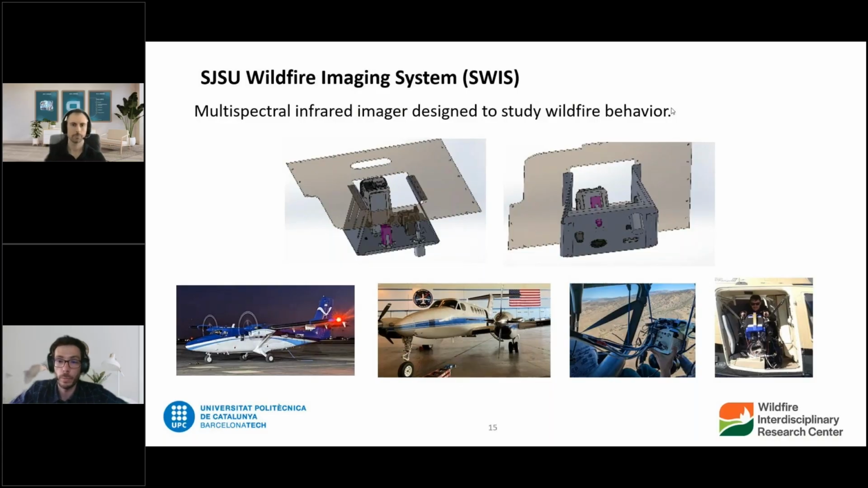We're interested in the mid-wave and long-wave infrared ranges because that's what allows us to quantify the heat, the energy radiated by the fire, and we can see the fire through smoke. So we built a system combining cameras that work in those spectral ranges. We put it together and we've mounted it, we've flown it on a bunch of different aircraft with help of those collaborators that I was speaking about. So for example, here you have a NOAA airplane, NASA airplane, and a couple of helicopters that we've used in field experiments led by the US Forest Service.